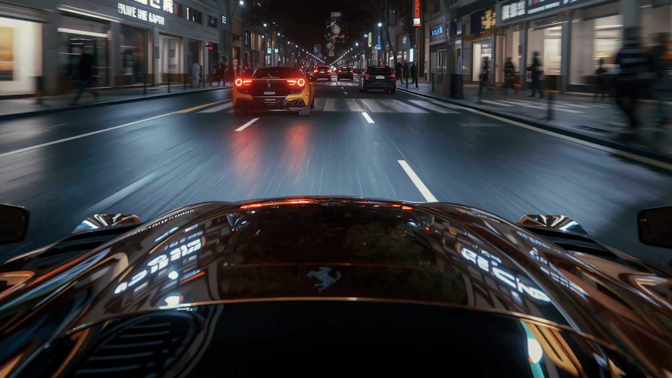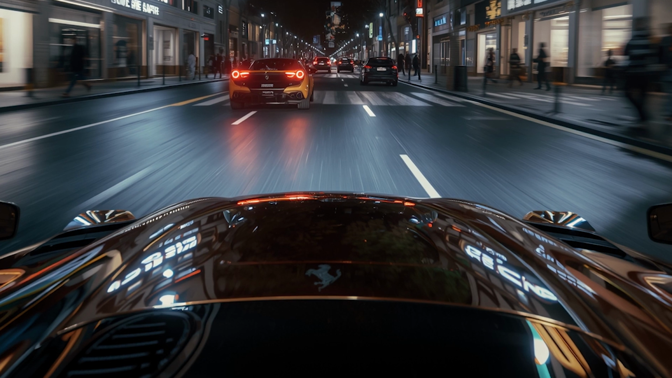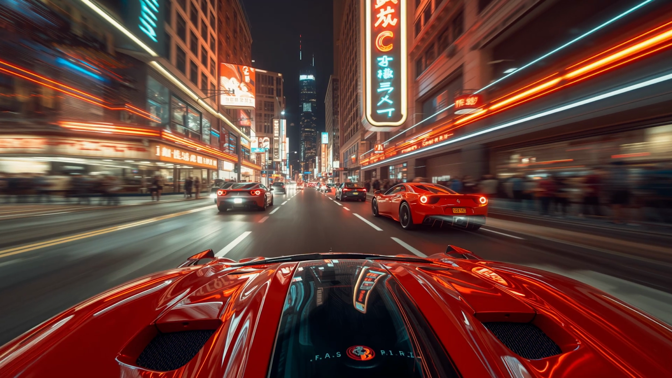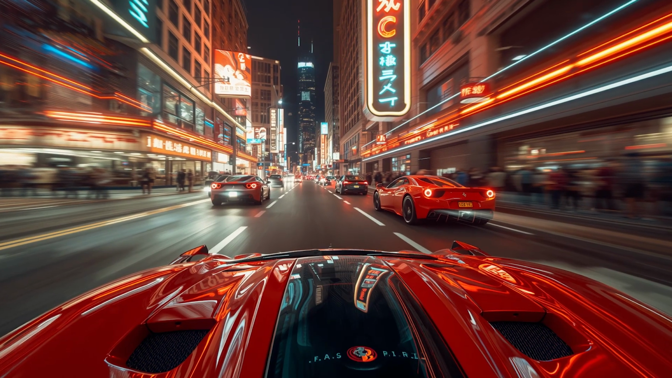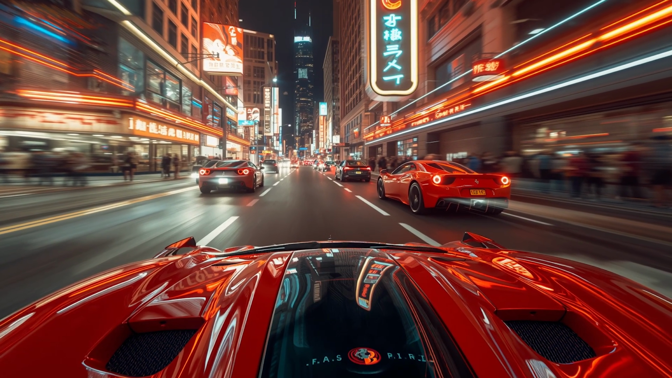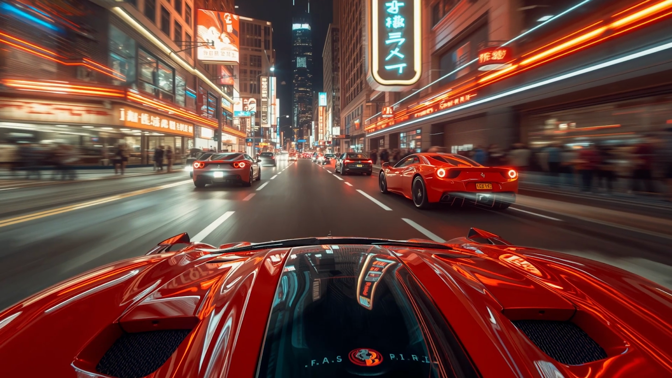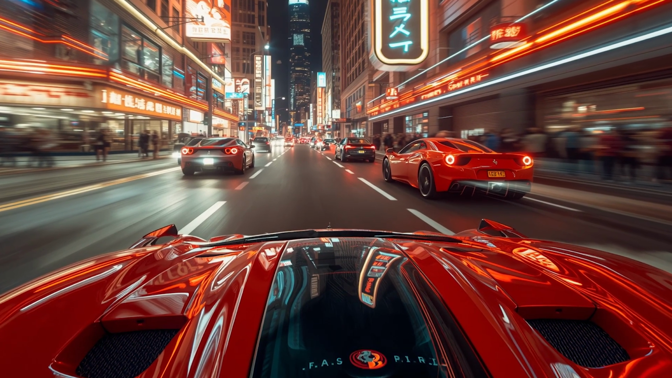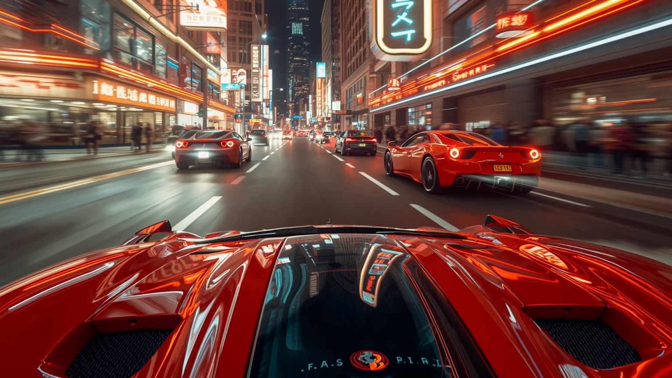The boulevard narrows, guiding you toward a long tunnel carved through the city. The lights above flicker in a perfect rhythm, pulling you deeper into its glow. You downshift, the engine snarling like a beast ready to strike. Then, you press the accelerator harder. Instantly, the tunnel transforms into an echo chamber. The roar of the Ferrari multiplies, bouncing off the walls, filling the space with a symphony of raw power.